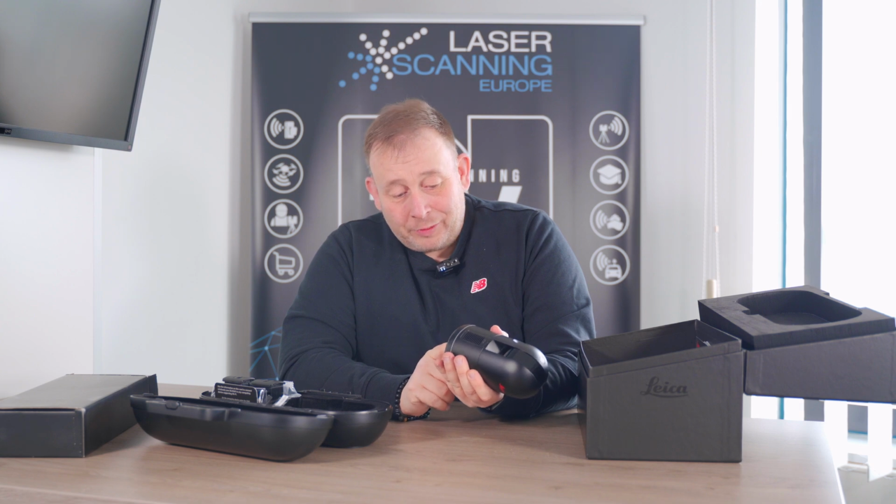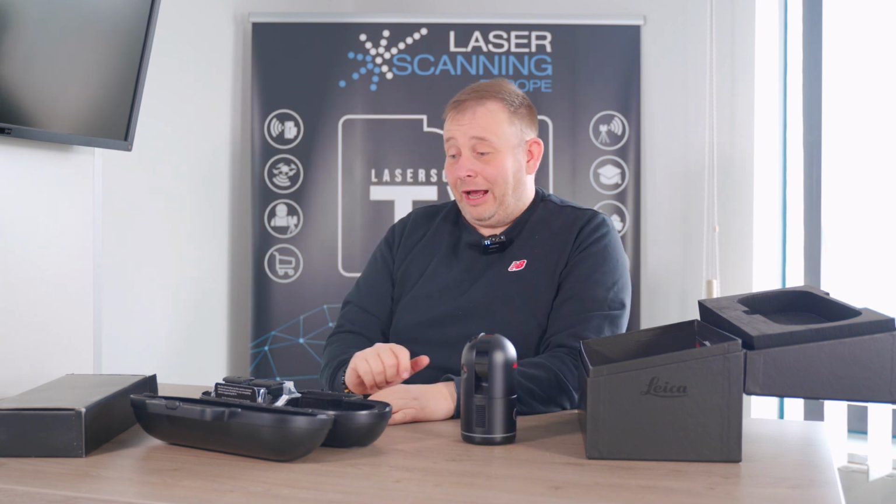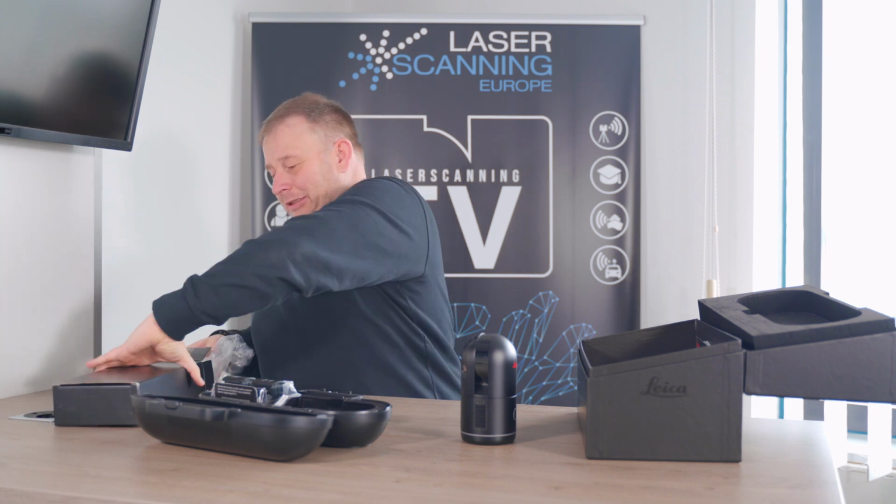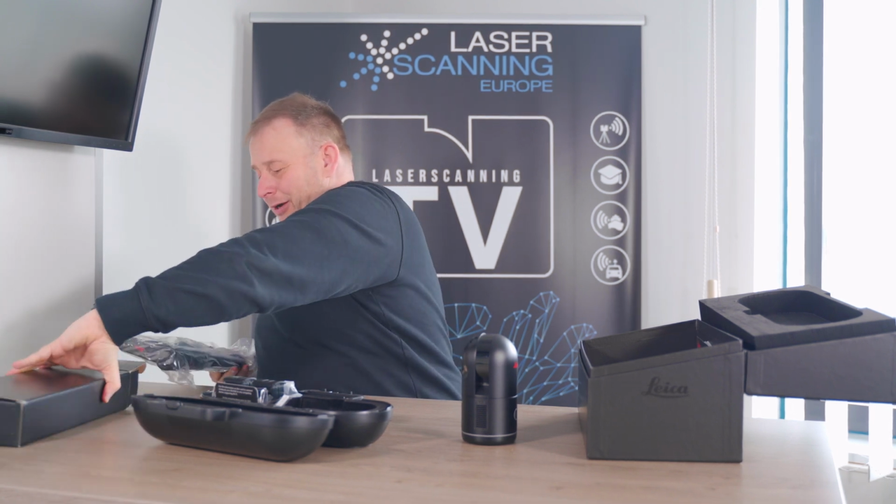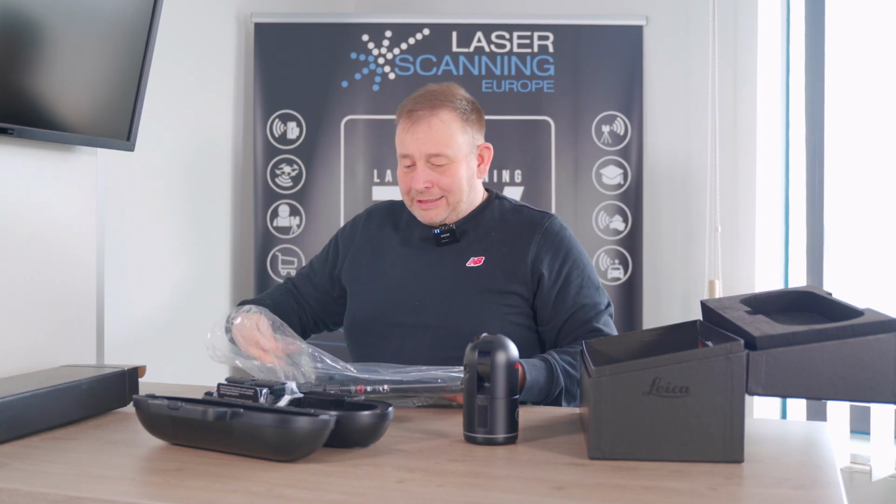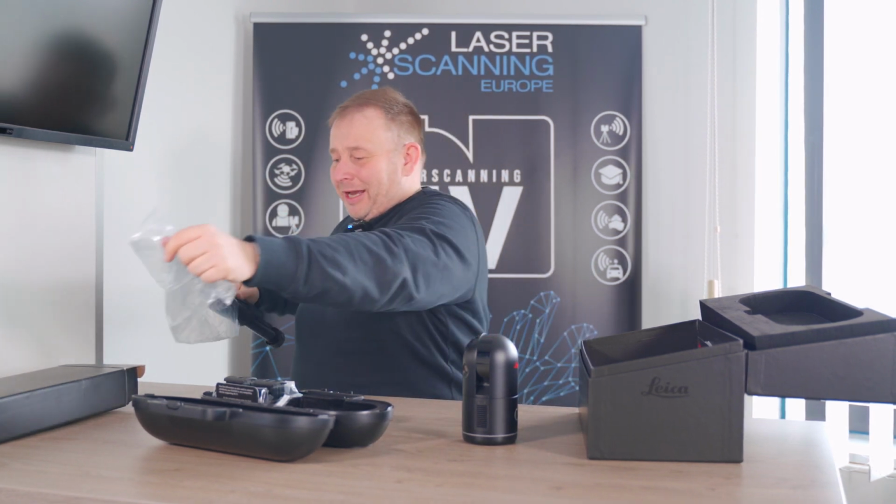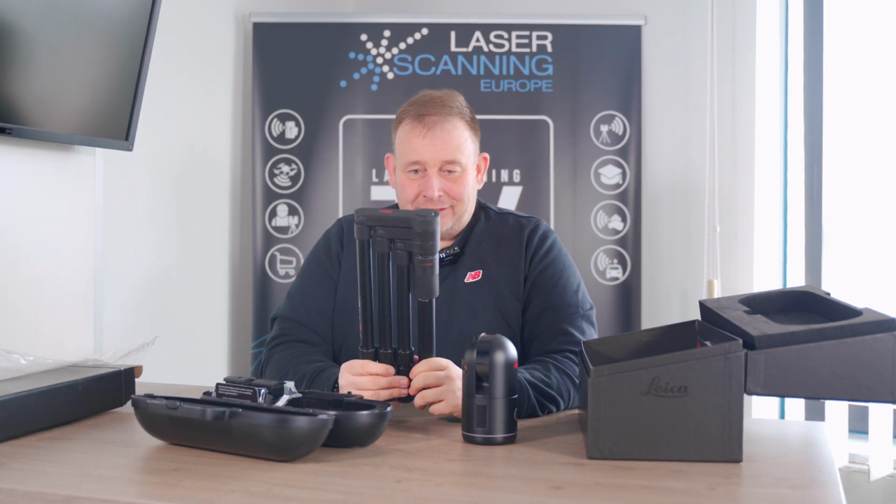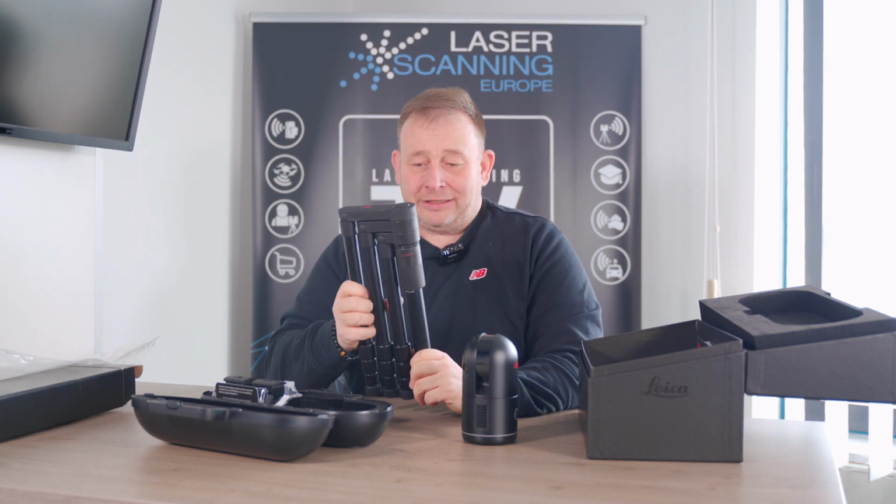You can put this on the tripod. This is the other case that we have. Here we have a full tripod inside. That's the tripod coming out here. It is in one point a very interesting design. Also, this is a full tripod, and I think it is the smallest size you can get. I think that's a good one.